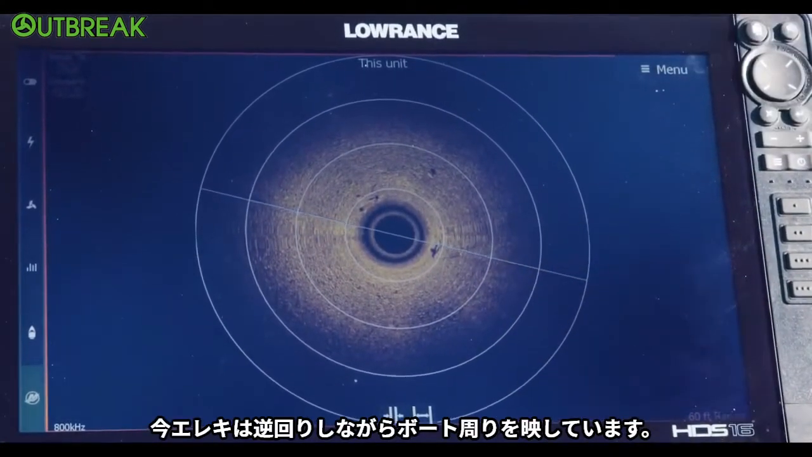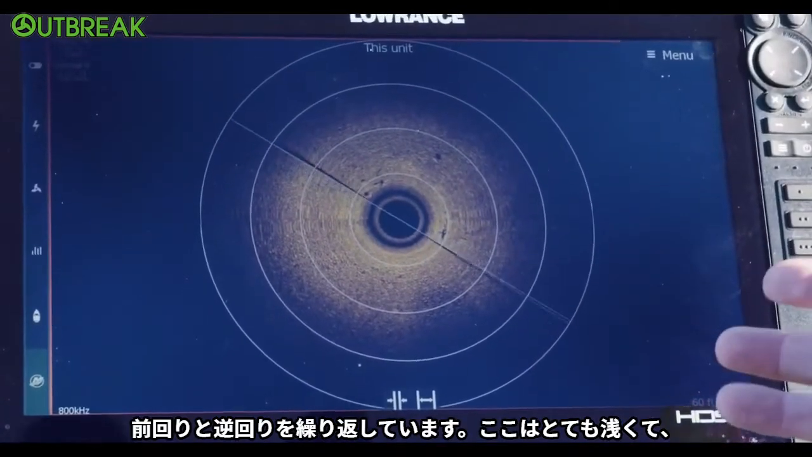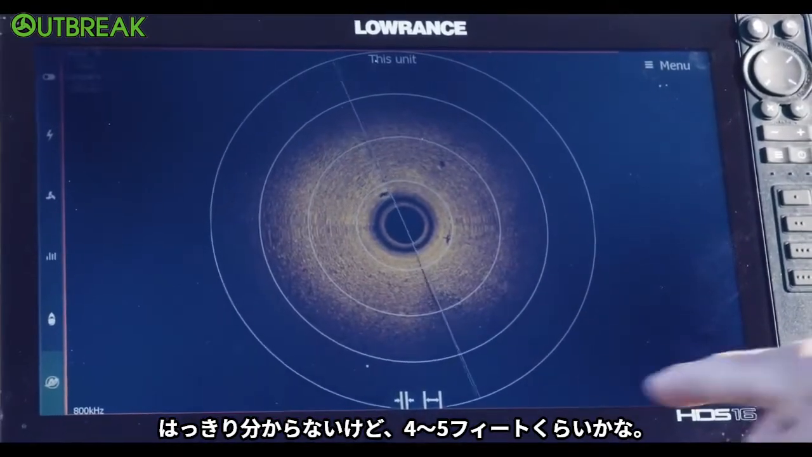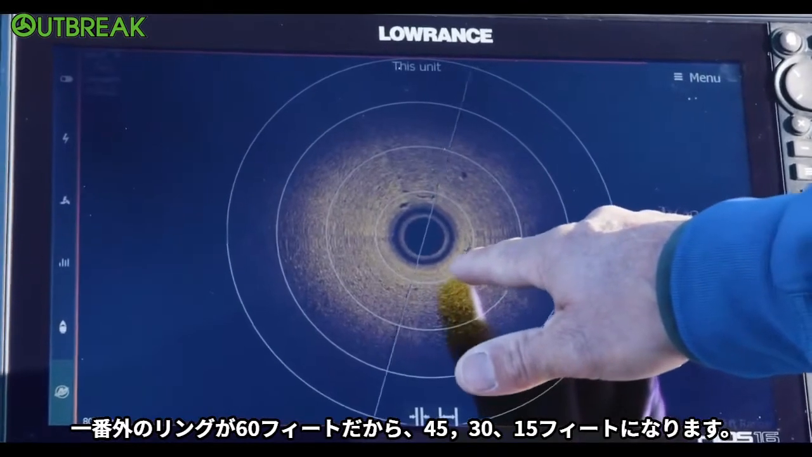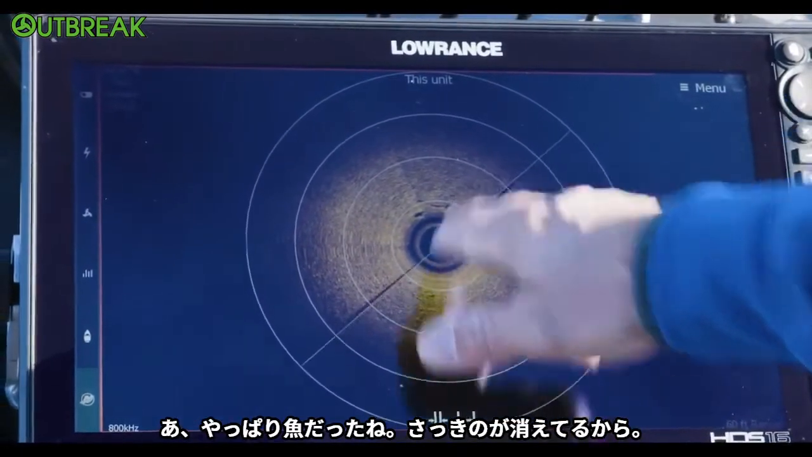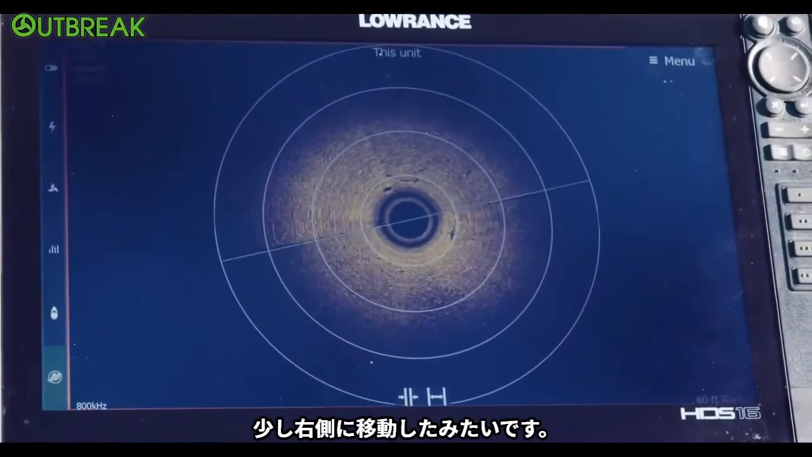Now the trolling motor's just going back around. You can see my boat's kind of moving back and forth, and I'm in really shallow water right here, so, I don't know, I'm 4 or 5 feet. This is a 60-foot ring, 45-foot ring, 30-foot ring, a 15-foot ring. And yeah, that was a fish. You can see that fish is gone now. It's not there anymore. Oh, he's moved over to my right a little bit.